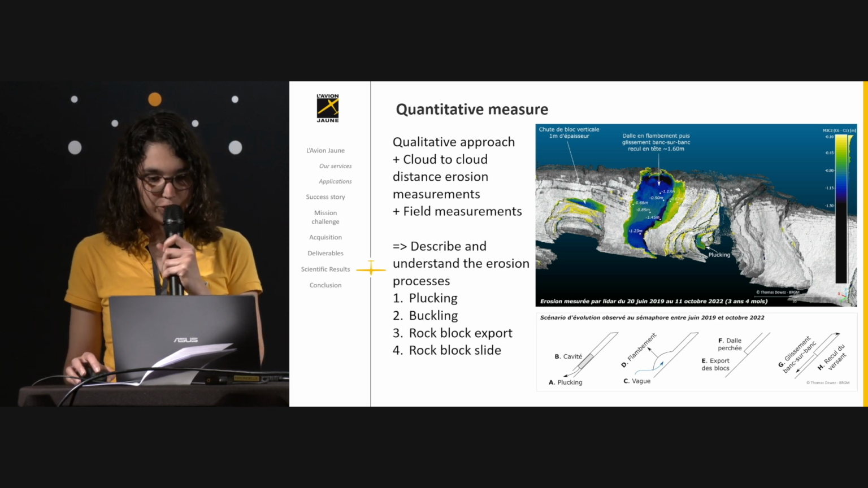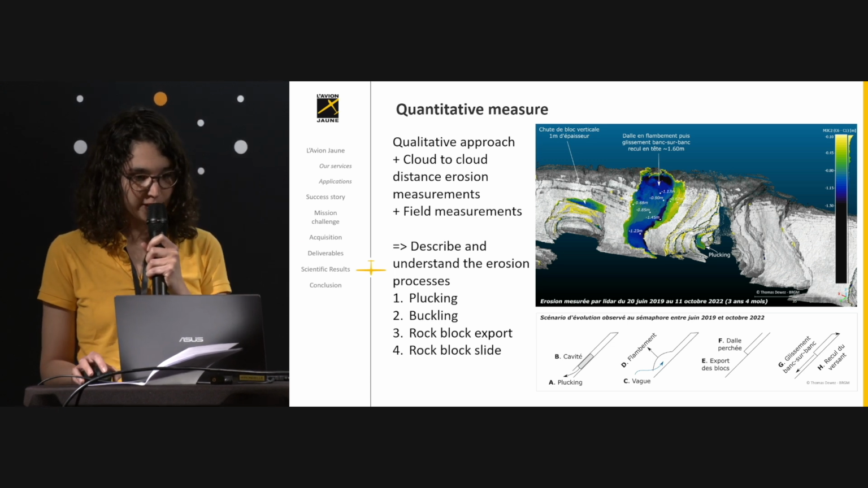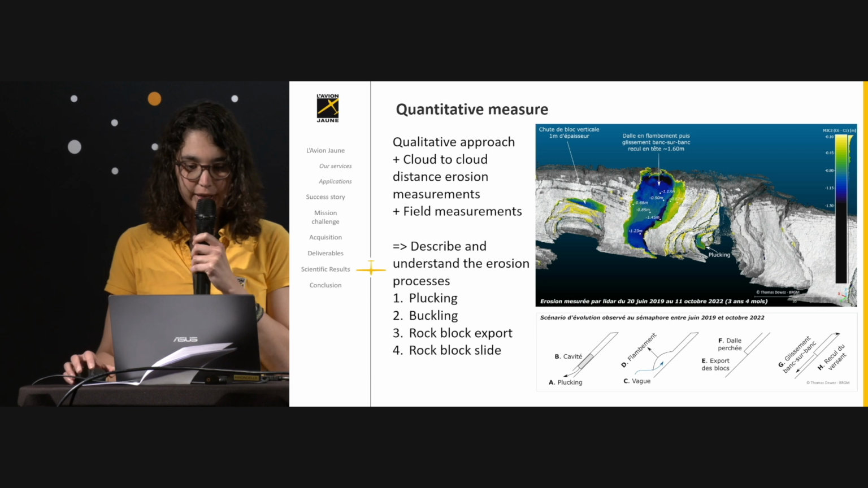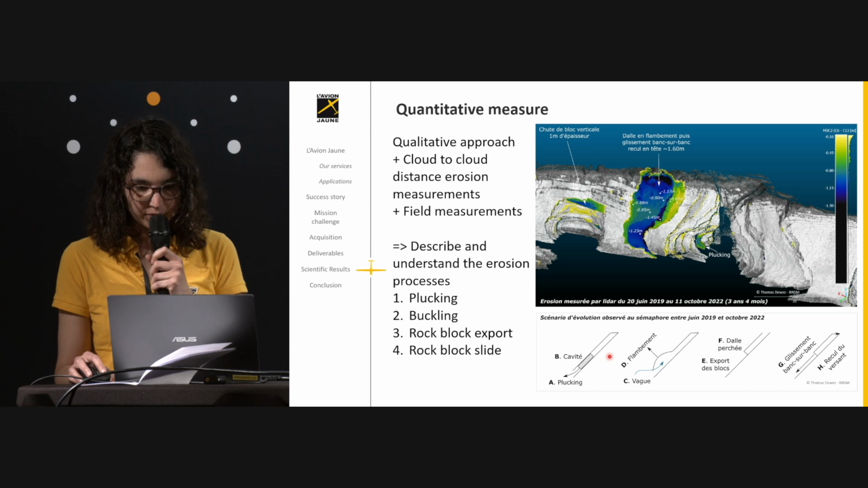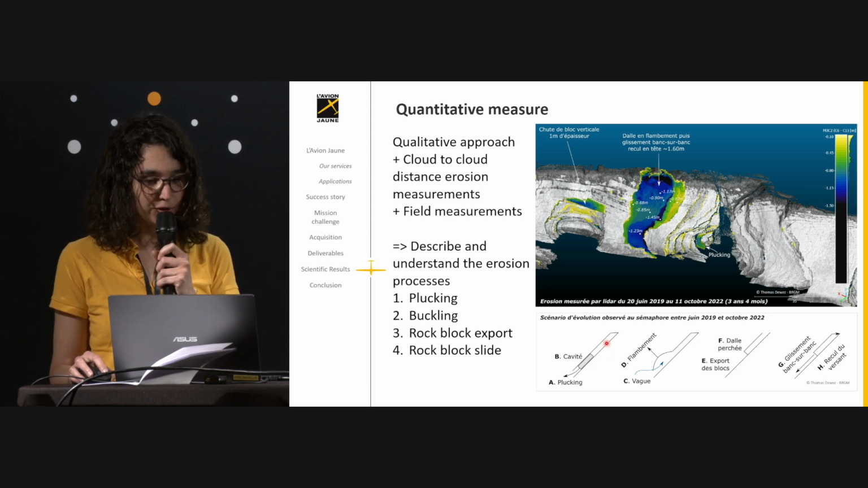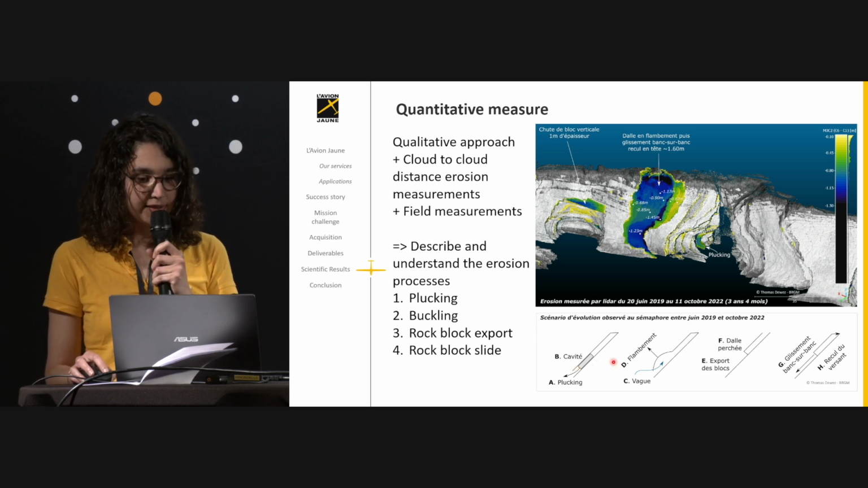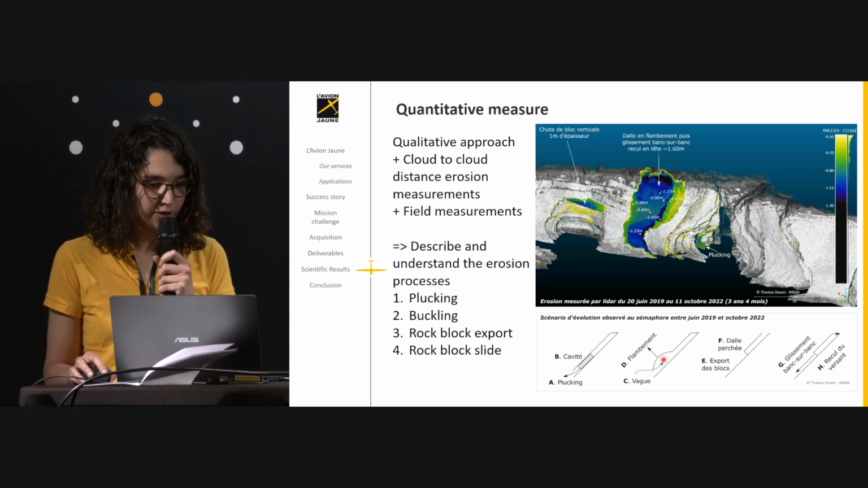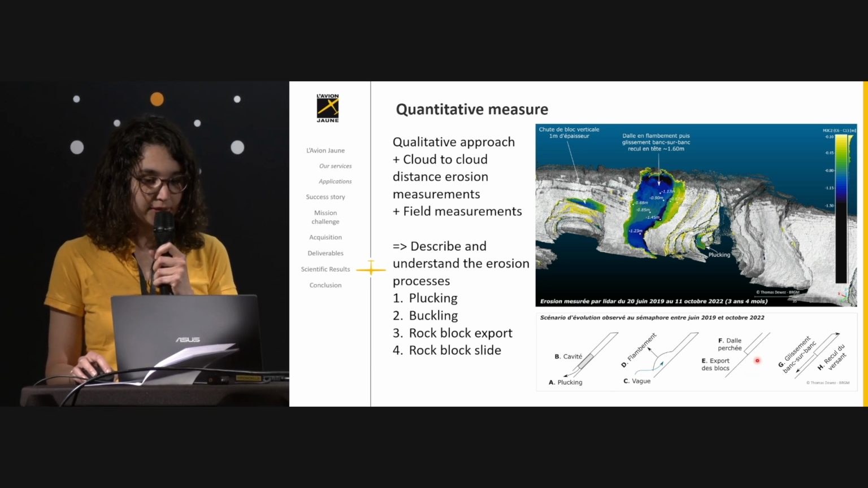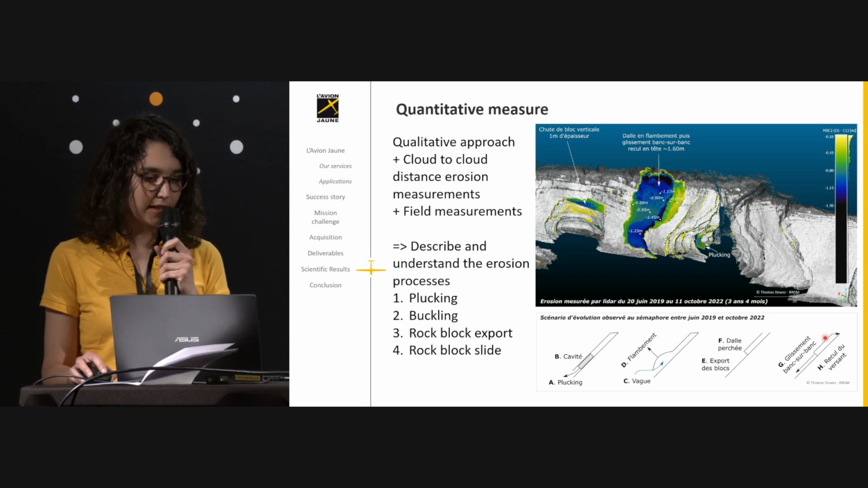Thanks to the qualitative approach, to the cloud-to-cloud distance erosion measurement, and to some additional field measurements, they were able to describe the erosion processes. So first of all, they identified that the first block will slide, so this is a sliding phenomenon. Then the wave will come inside the cavity, and the structure of the rock will change, so this is plucking. Then the wave exports the rock blocks, and finally, this block will slide on the other one.